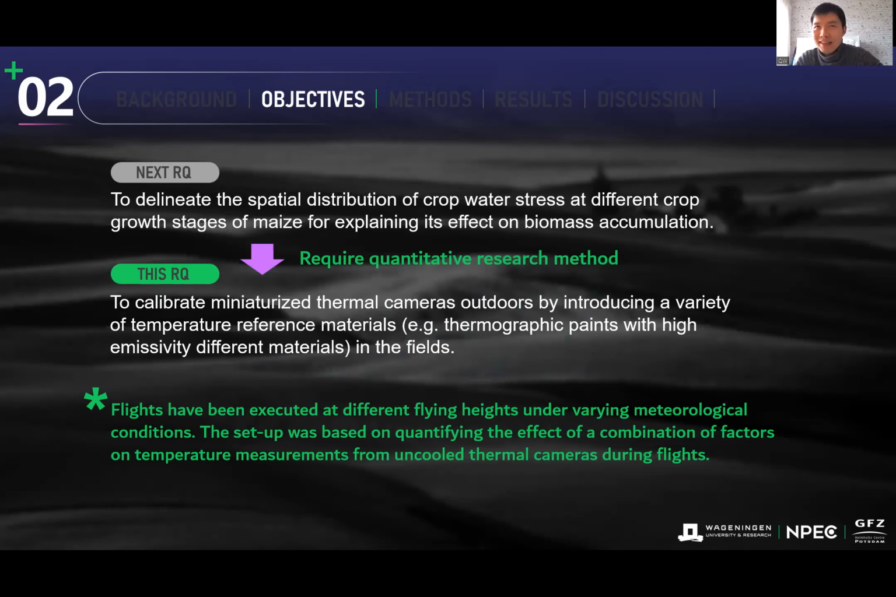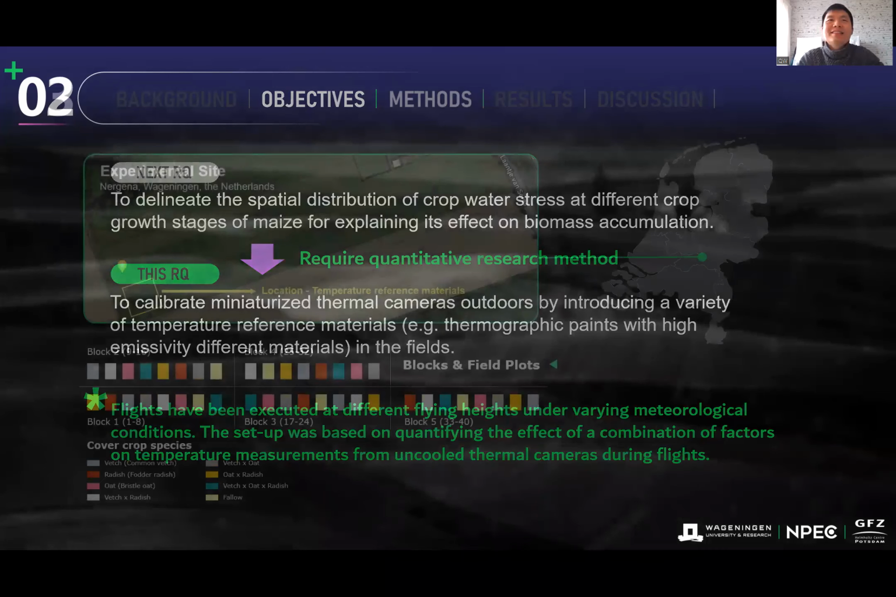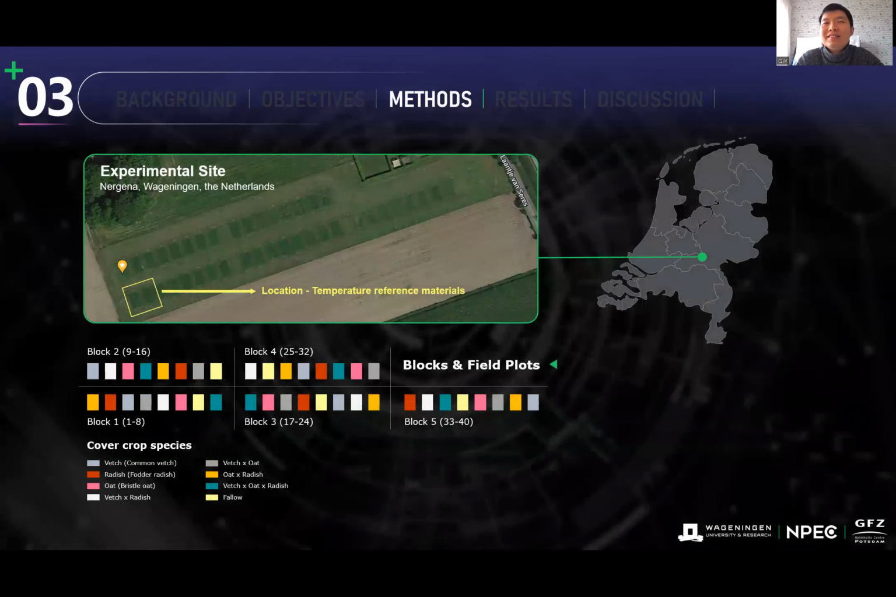In this part, we have several objectives. The major one would be to calibrate the thermal cameras by introducing a series of our self-prepared reference materials for helping detect crop water stress at different crop growth stages of maize in the end. So let's move on to the detailed methods.